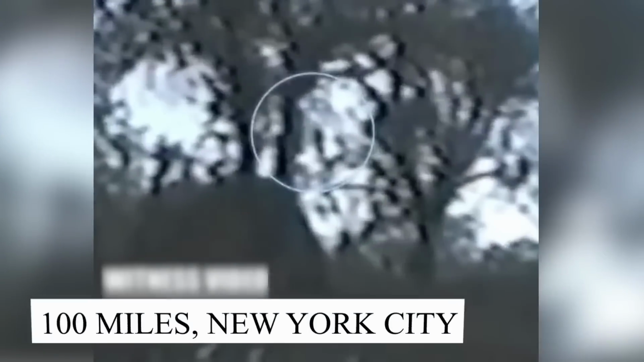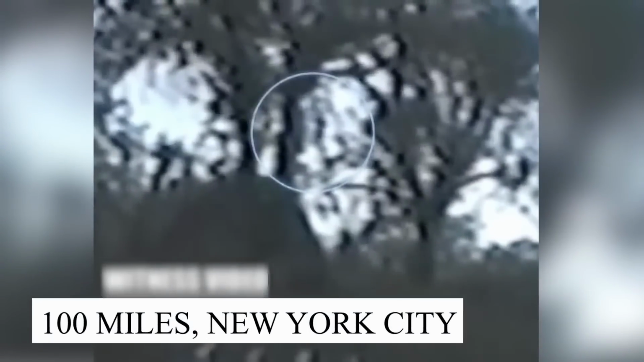Bigfoot. The tales of this elusive creature are woven into the fabric of Bigfoot hunters. Although there are several clips on the internet that provide evidence of this legendary beast, this one is the most unique of all, as this time, instead of a giant Bigfoot, a baby Bigfoot was filmed. This happened in December 2011, when a group of tourists was filming almost 100 miles away from New York City.